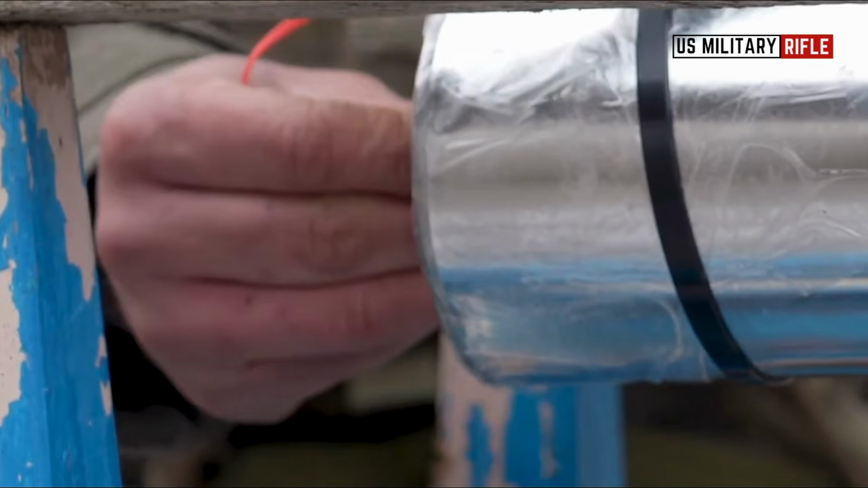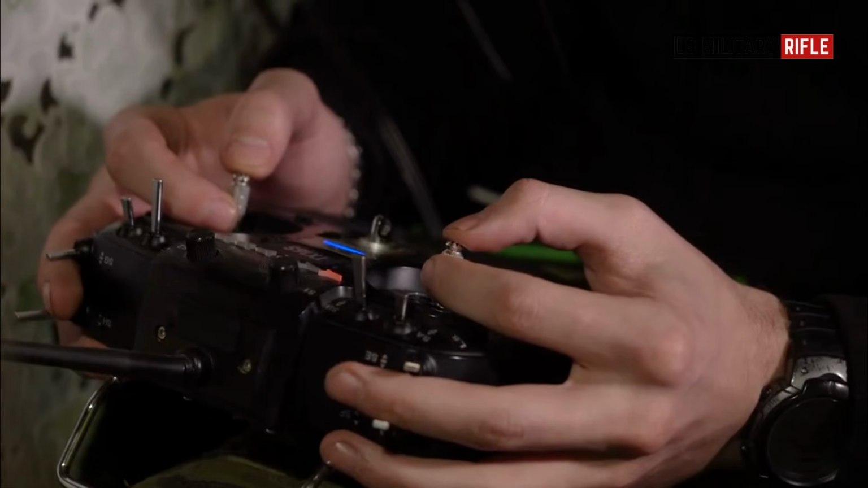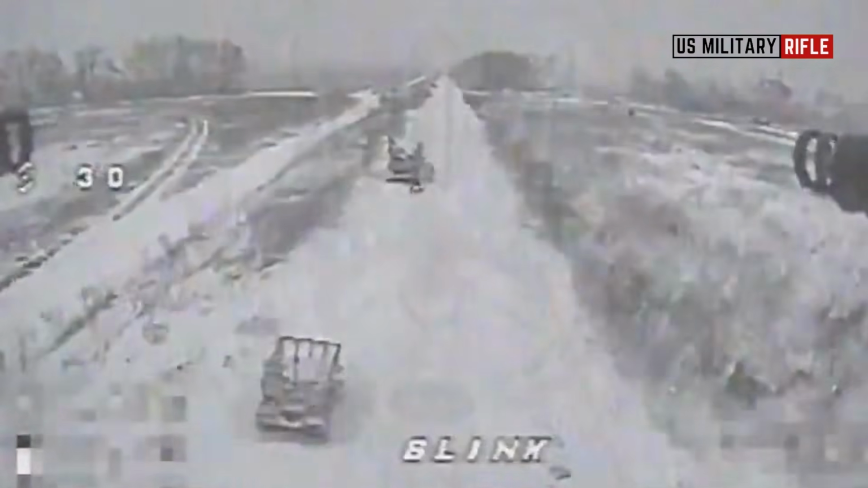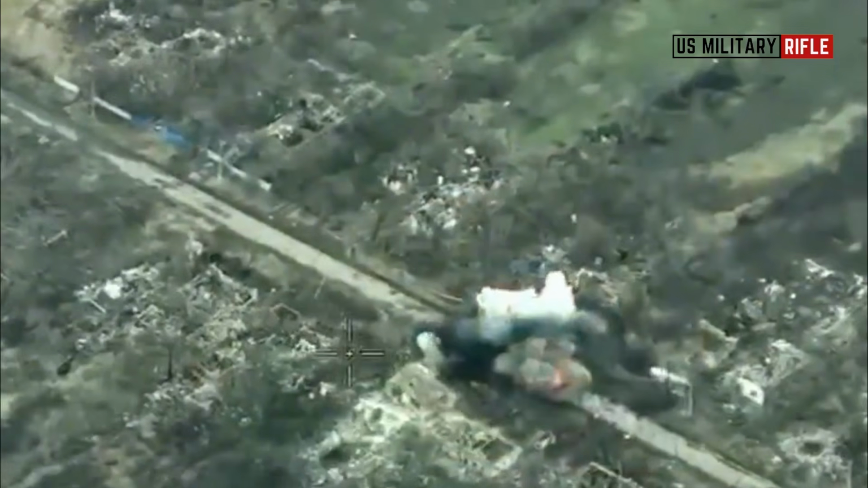On a front line littered with dust and rubble, the skies once again belong to Ukrainian drone operators. SIGNUM Battalion pilots continue their deadly hunt for any Russian troop movement attempting to infiltrate the battle lines. From above, drone cameras monitor every vehicle, every shadow in the trees, waiting for the right moment to strike.